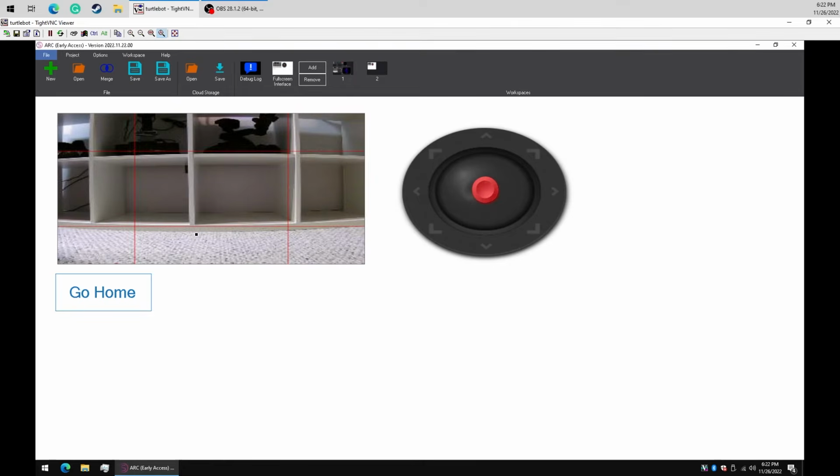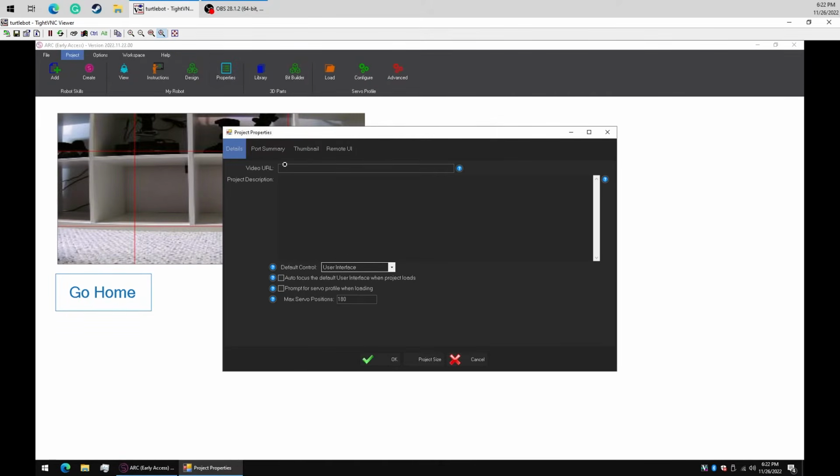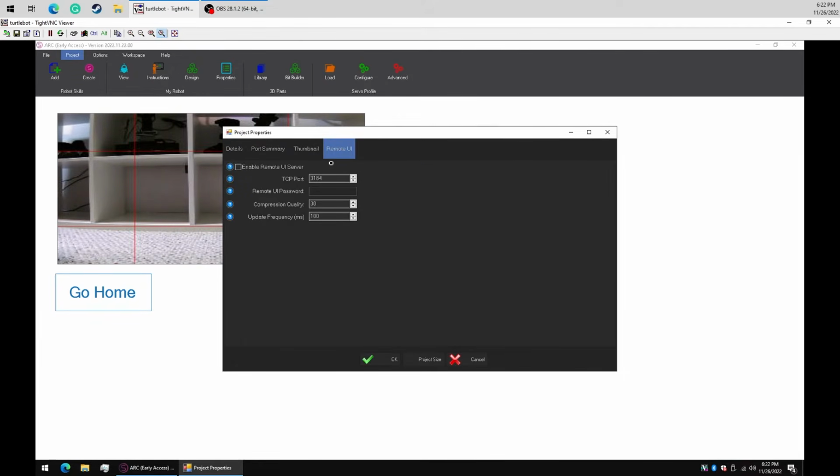But what I think would be even really neat is if we could do this from our phone. So why don't we do that? Why don't we go to our project and go to our Properties tab for the project, and we'll go to Remote UI and enable the Remote UI server. We have the port specified. Now we just need a password. I'll put my secret password in of 1234. That's the one we're going to use.